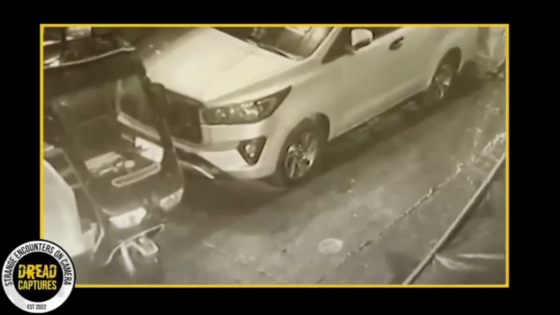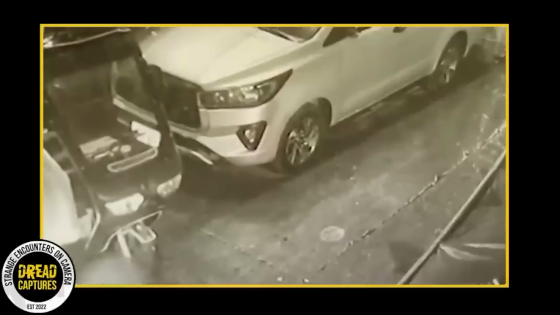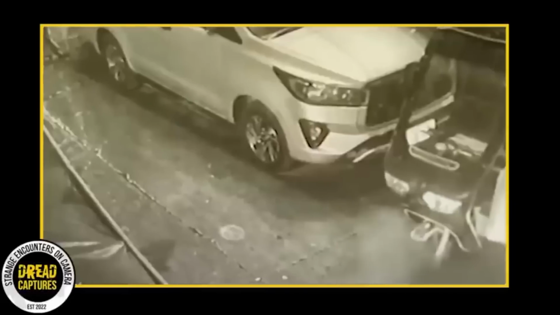It's normal to think that the idea of a ghost being caught on camera may sound a bit far-fetched. We all know that there are many explanations for such phenomena that don't necessarily involve the supernatural. Sometimes, it's just a trick of the light or an optical illusion. Other times, it could be a result of a camera malfunction or a glitch in the recording.